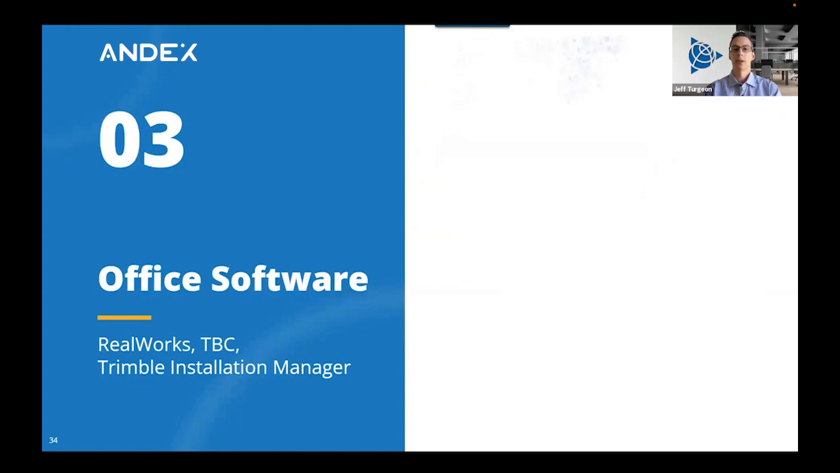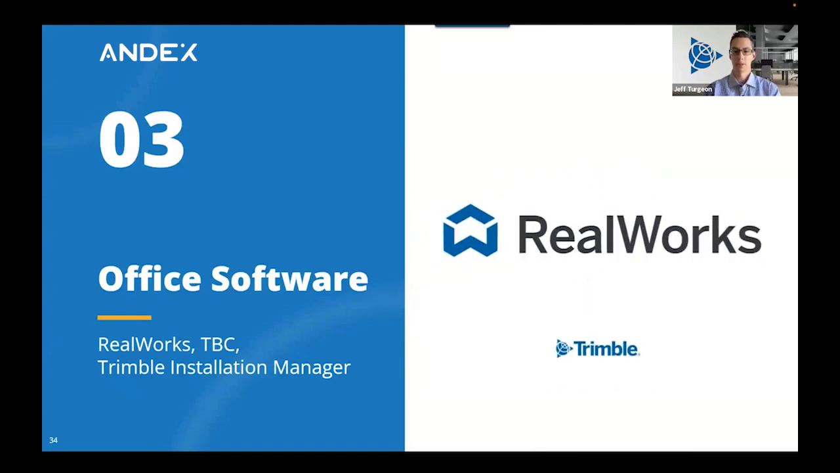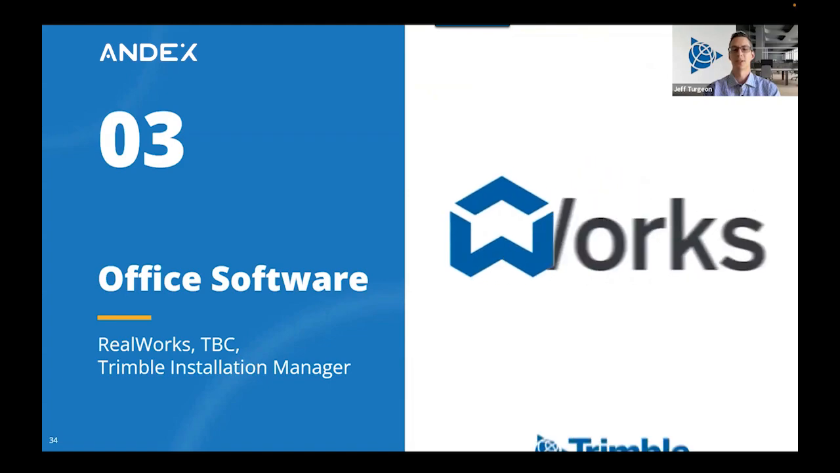And then moving over to the Office software. And before Jason moves on, this is the new icon for RealWorks. We recently had a new update. So if you download the new installer and you see a different app or you're having trouble finding it, this is the reasoning why.